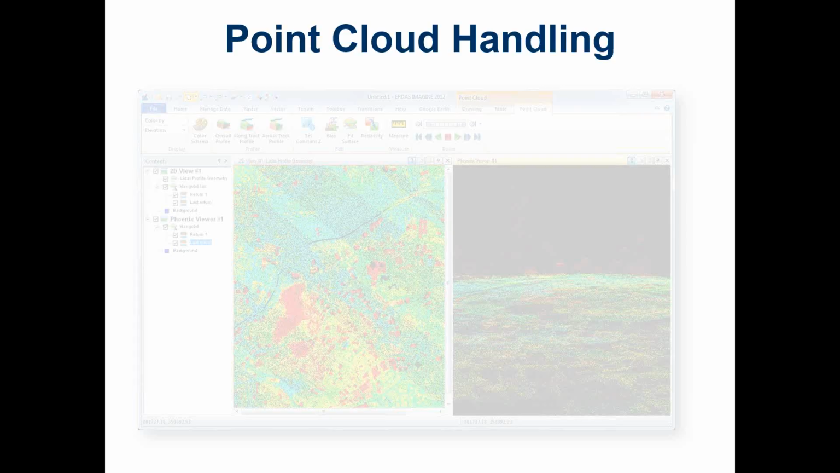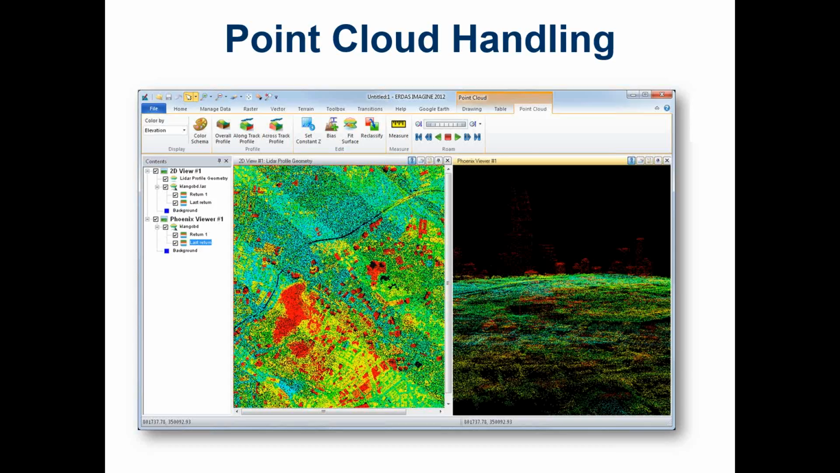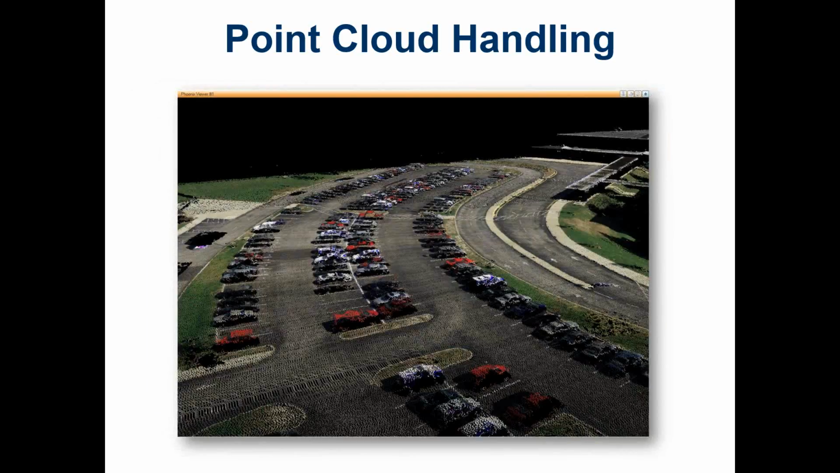But the big thing with Imagine, and why we're speaking this morning, is point cloud handling. Imagine has a series of point cloud tools that let you bring in the point cloud data to visualize it, and then RGB encode that data so you can make better sense of it. So you can see here a nice car park.